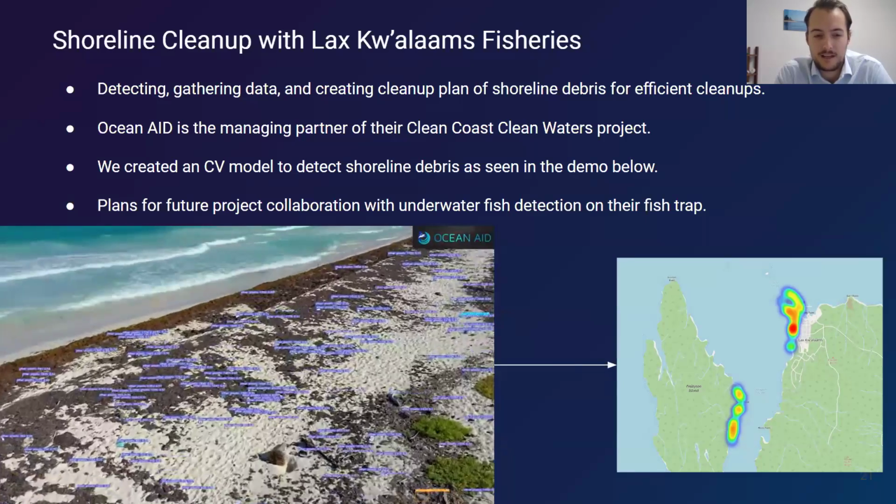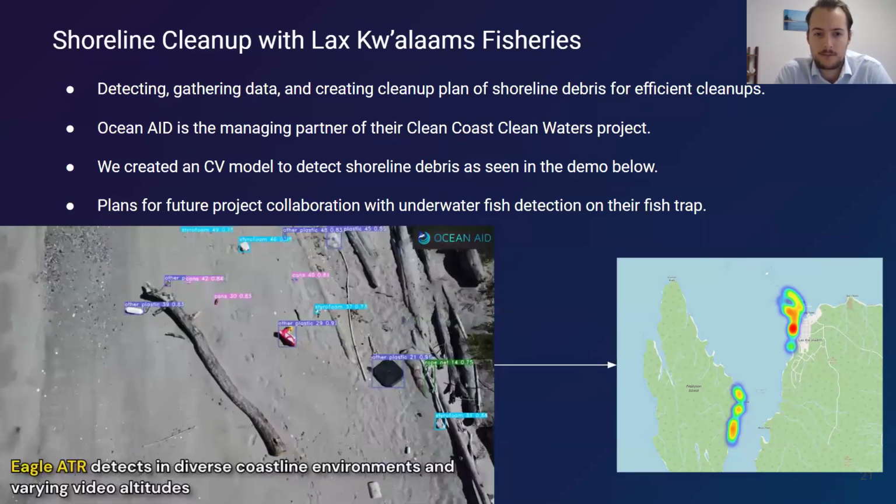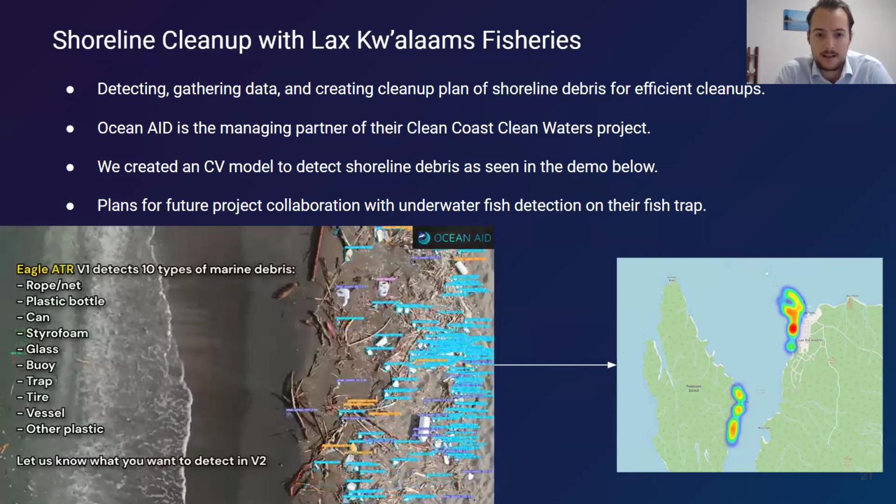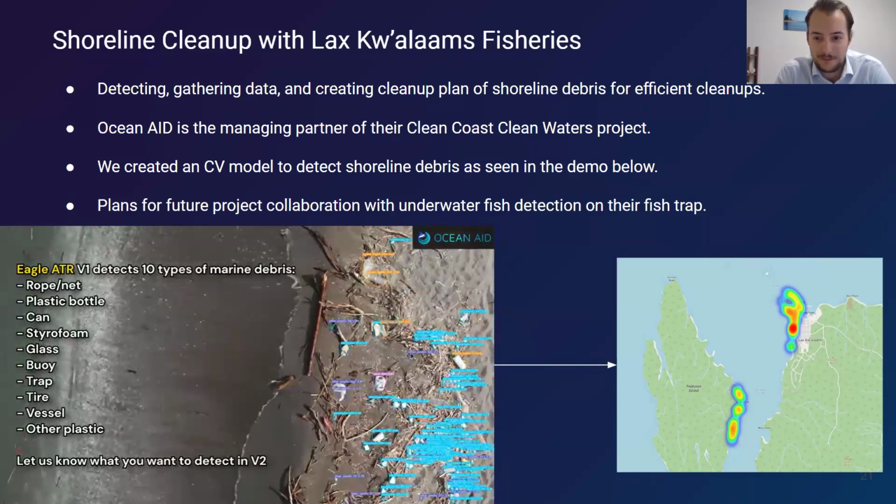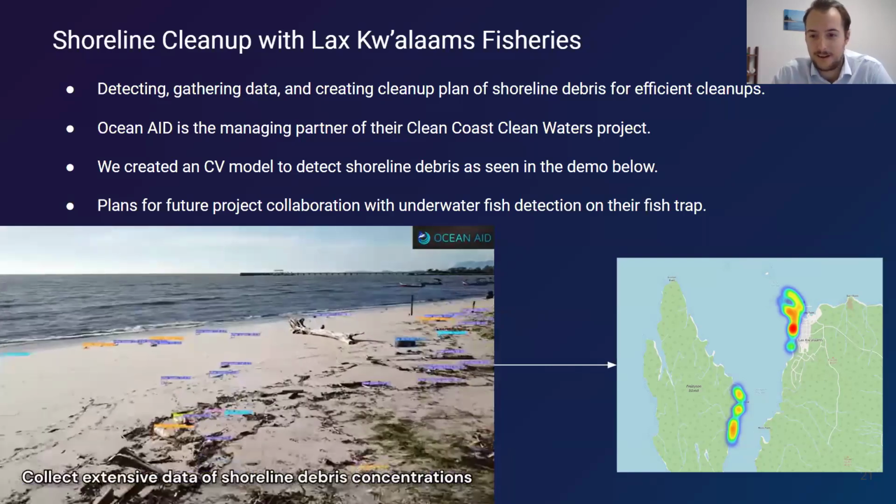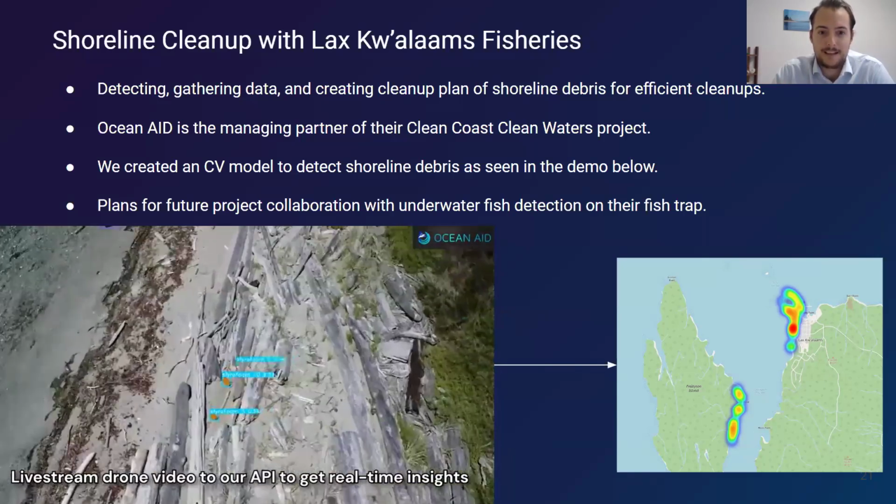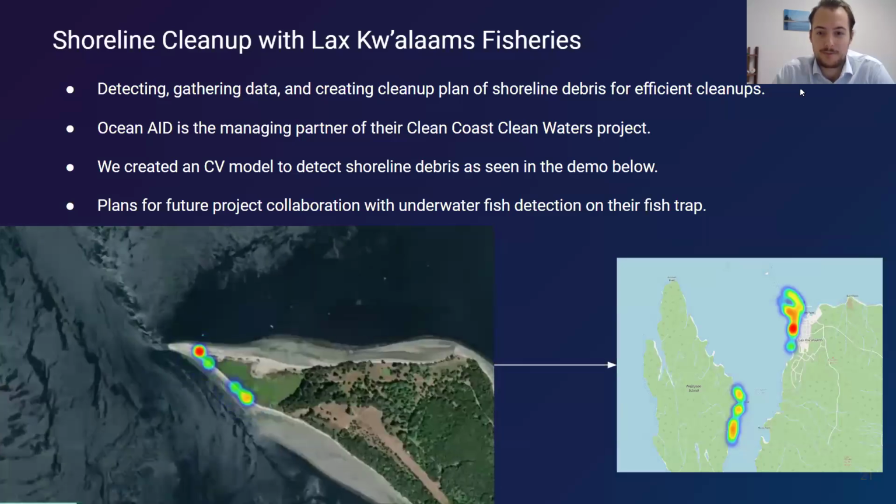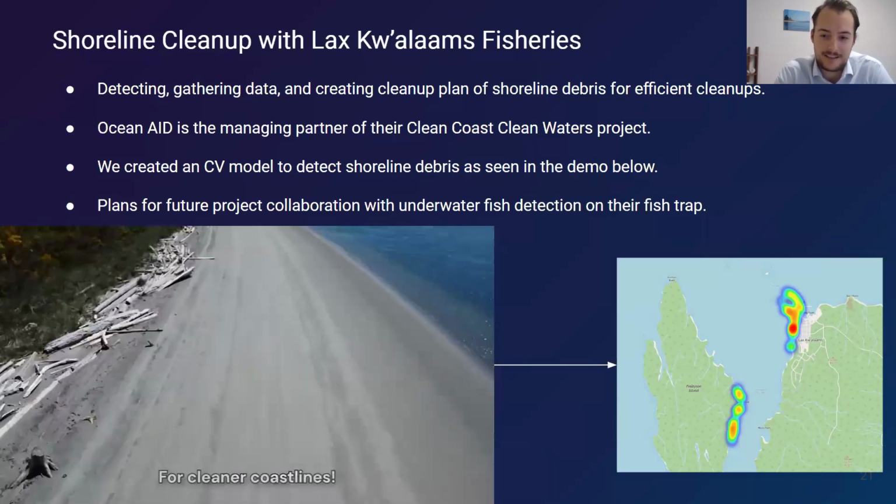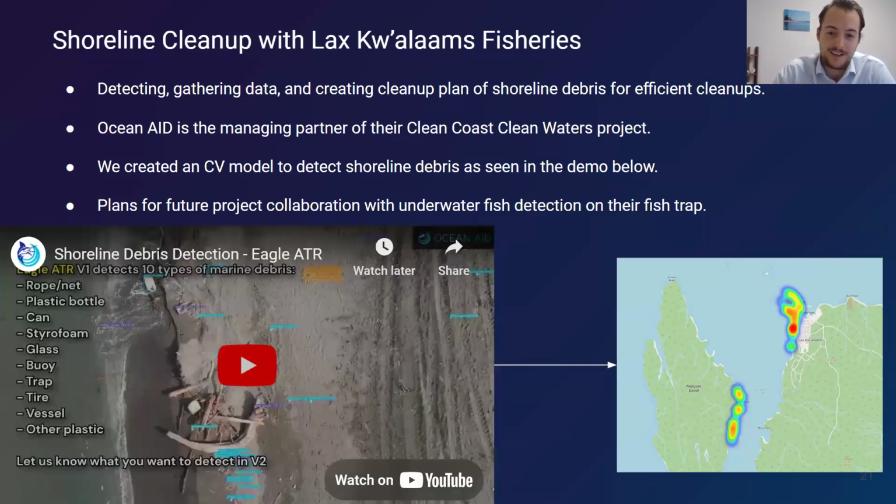And this is a video that I made before the cleanup. So this isn't actually data from Lac Wallams, but it shows you a bit about how it can automatically classify these objects, which would take a long period of time and extensive labor for a human to go through and manually detect and map. So I think it was a great opportunity to work with them and show them the power of integrating AI into their work, and they're really excited to integrate AI into future projects.